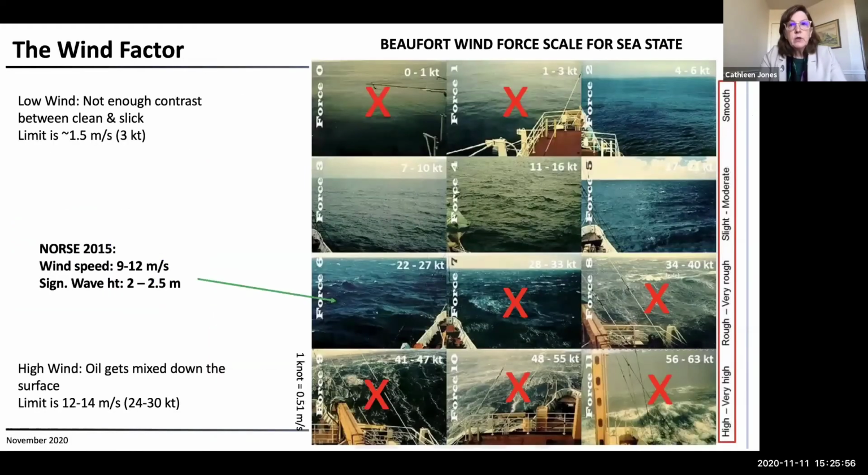So at the time, of course, this is in the North Sea, and wind was a factor. For very low wind, you don't get enough contrast between the clean water and the slick. So up to about 3 knots, you're not going to be able to get contrast between the slick and the clean water.